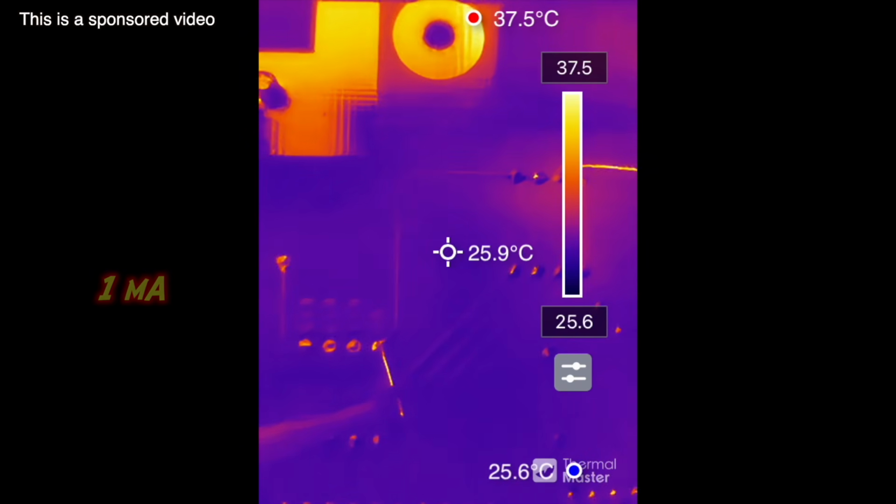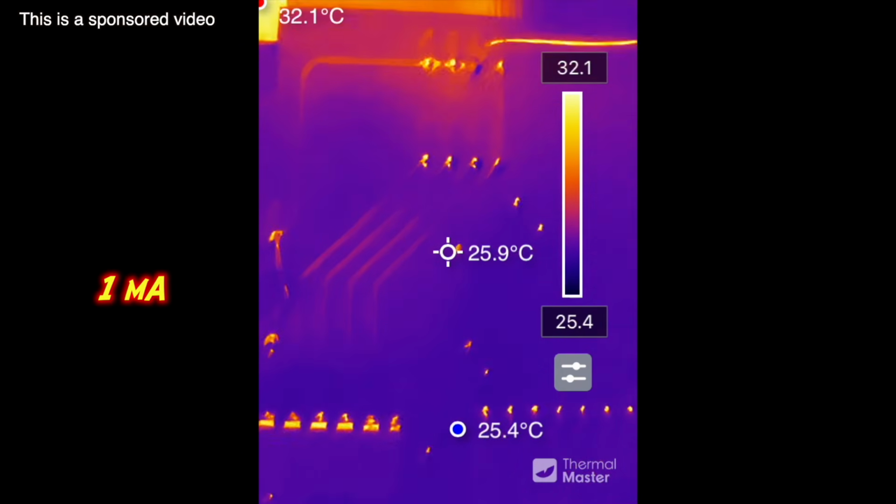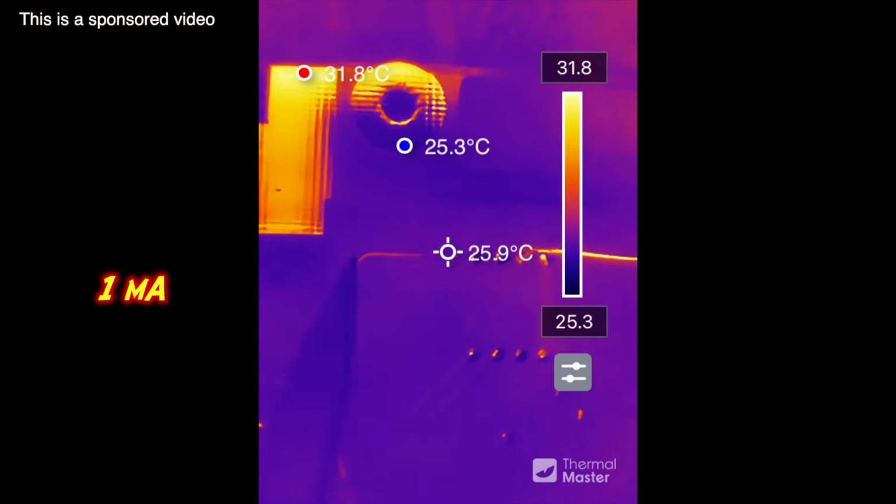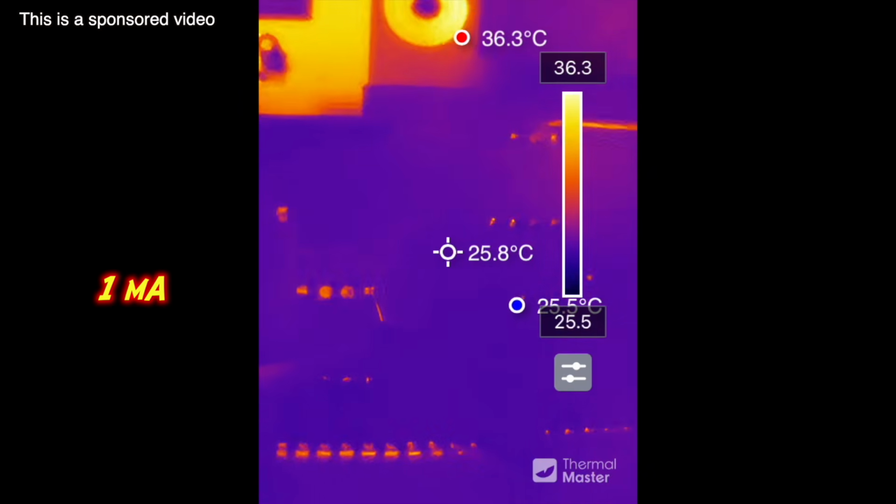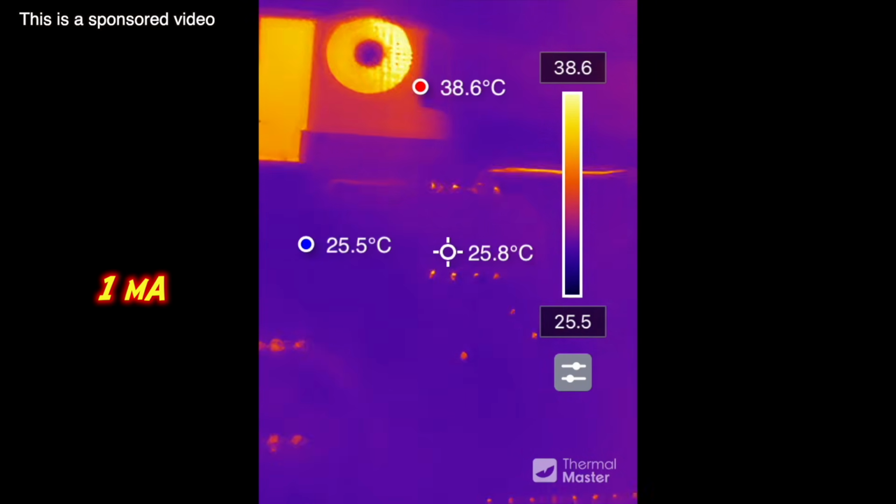Okay, what's going on? We can see traces, but we can only see the traces because some light or heat is reflecting. That's the trace where our 1 milliamp goes through, and it doesn't seem any brighter or different from all the other traces there.